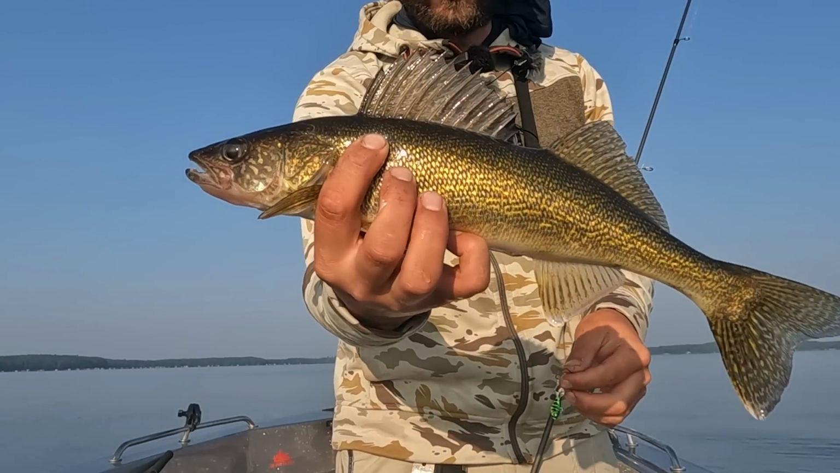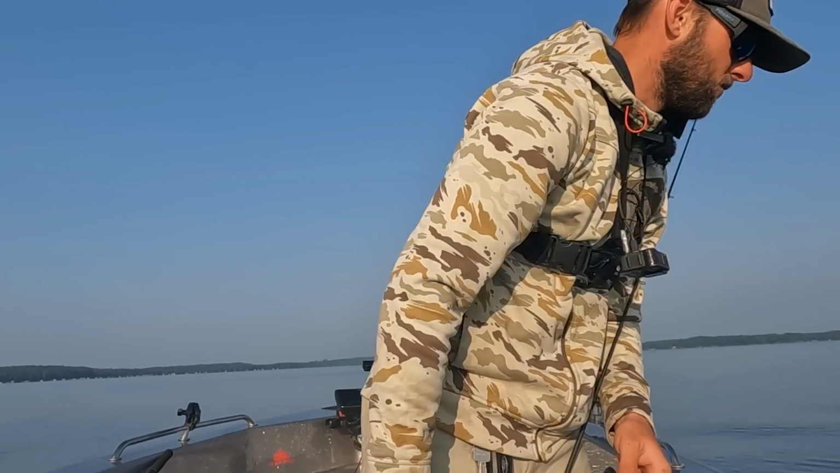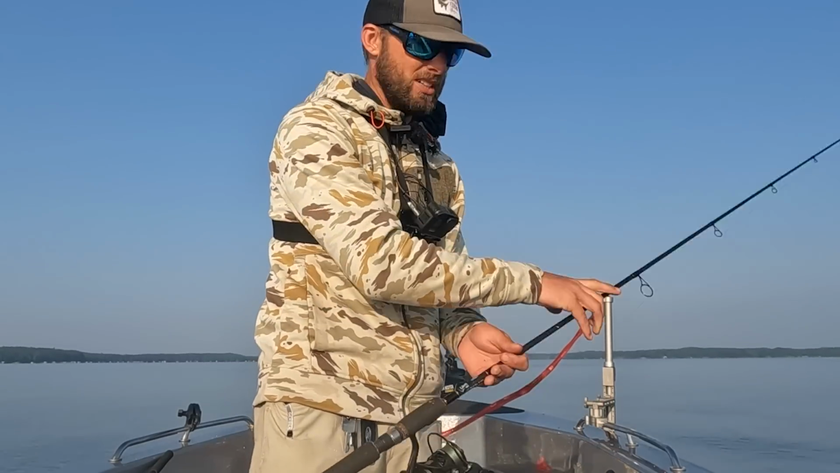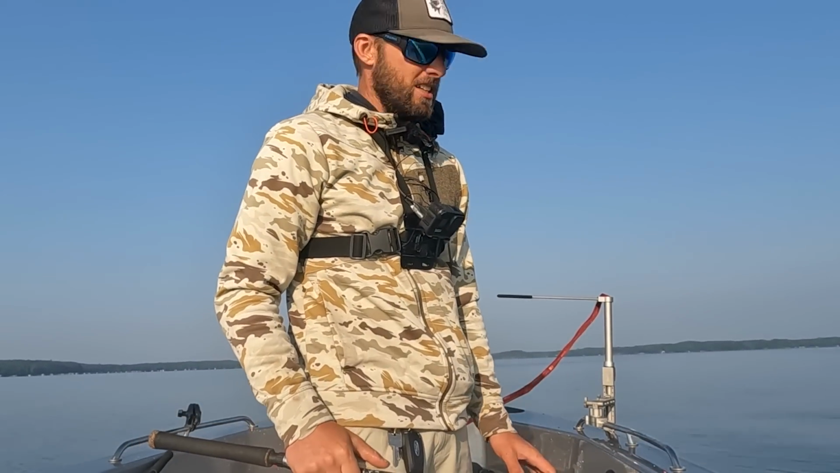And these fish are just so, I mean, they don't wear boats out here on a Wednesday morning, it's absurd. But it's kind of how a lot of these places fish. But it's good to see that this bait catches fish, even on a lot of these pressured fish.